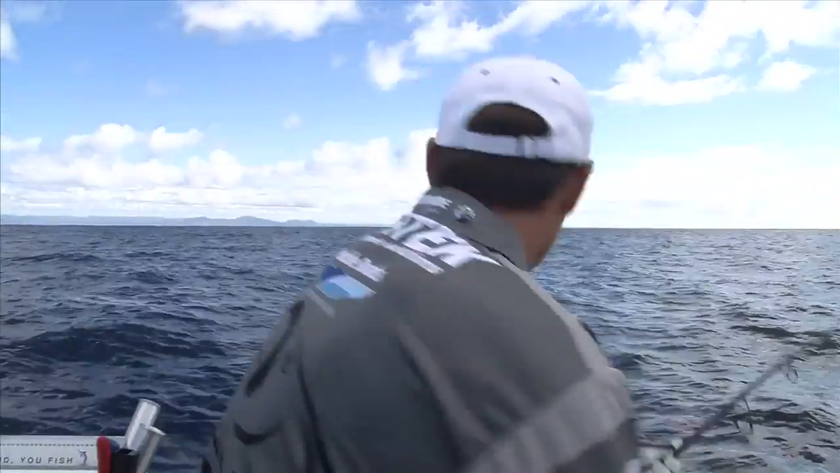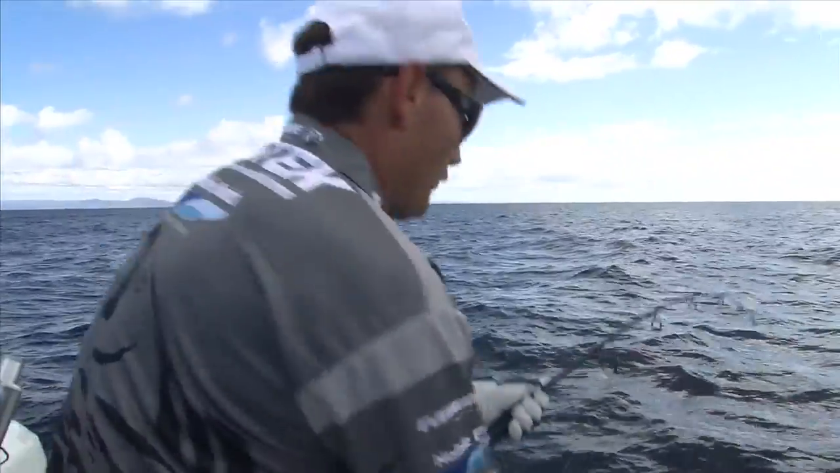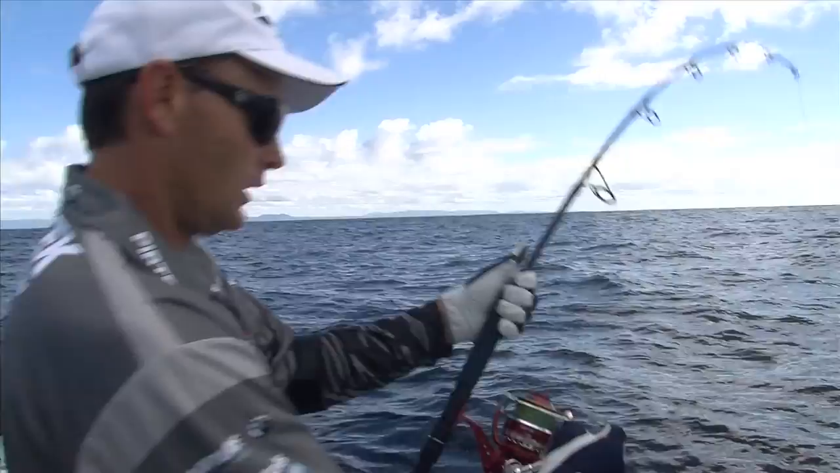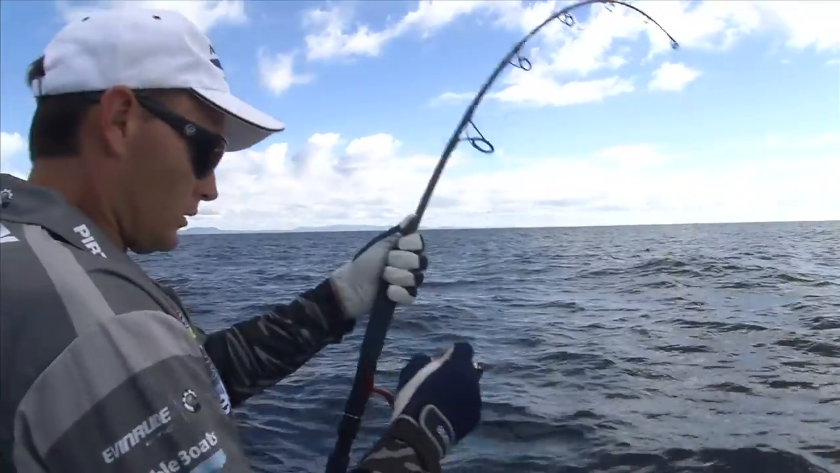Wind that line back on. Oh, Barney's yelling at me in the background. Every single drop so far is a double hookup. But it's all about that jig selection, and today, that big long 400 gram Nagamasa jig is the way to go.